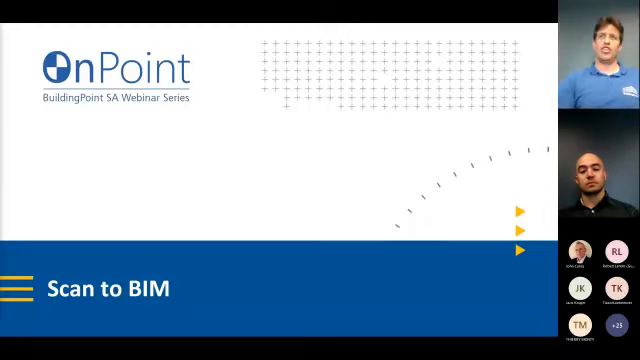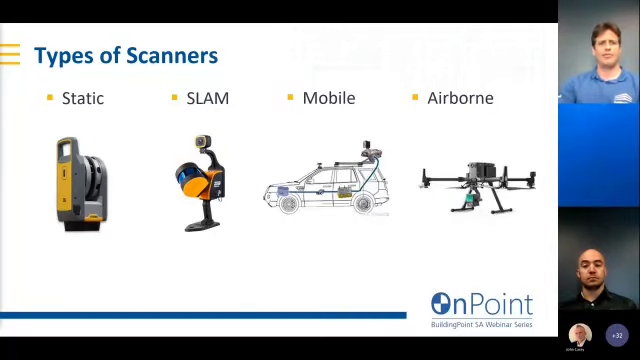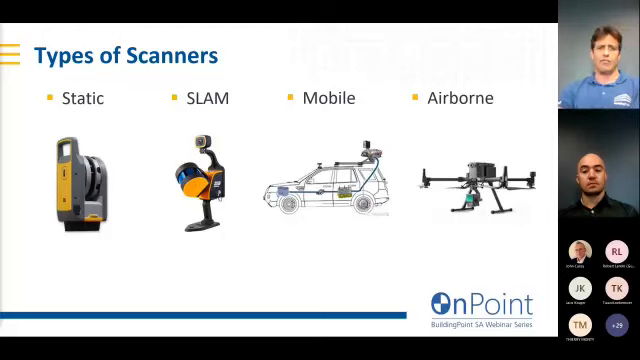Okay, then we get started on our main topic, which is scan to BIM. If we take a look at the types of scanners that you're going to be exposed to nowadays, we've got static scanners. That's one of the most common, the one that sits on top of a tripod. We've got SLAM scanners. These are usually handheld scanners that you can walk around, quite mobile, capture data, and it maps your environment on the fly. We also get mobile scanners that can mount on vehicles, and now becoming quite popular also LiDAR scanners, specifically when they're mounted onto drones.